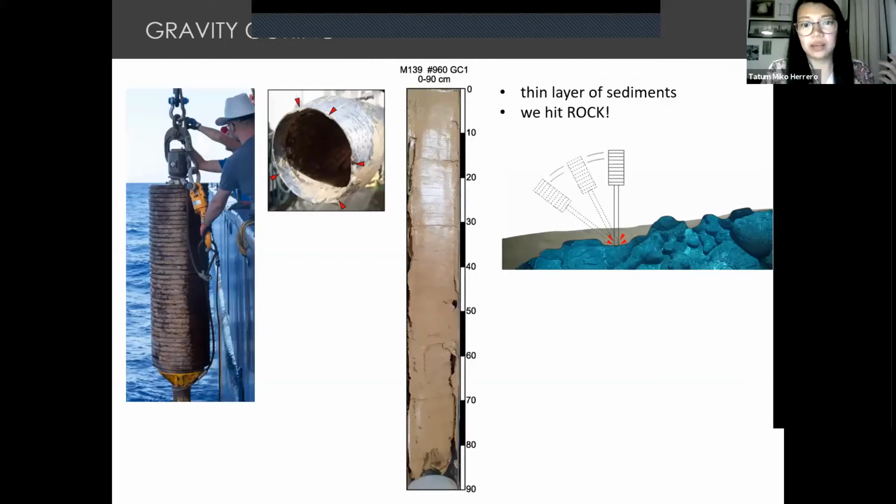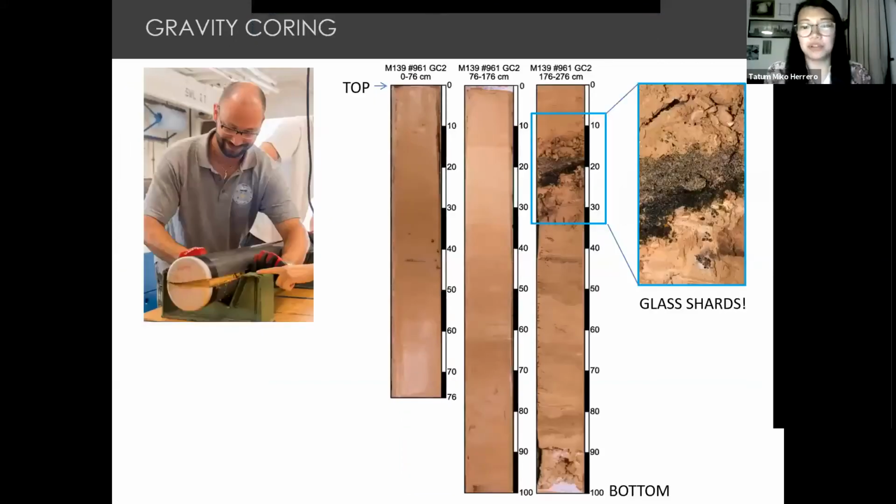And then one of our cores, which is actually one of our most exciting moments as well, was able to sample these guys. These Oreo crumb looking things are glass shards. And glass shards are the best sample you can find for geochemical analysis because they're basically the purest geochemical sample of your rock, because it's very homogeneous.